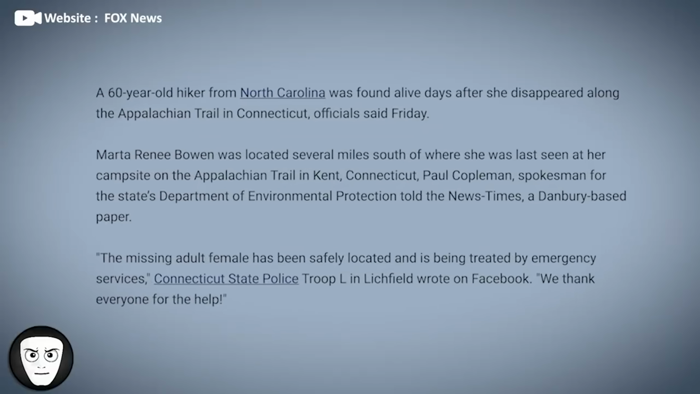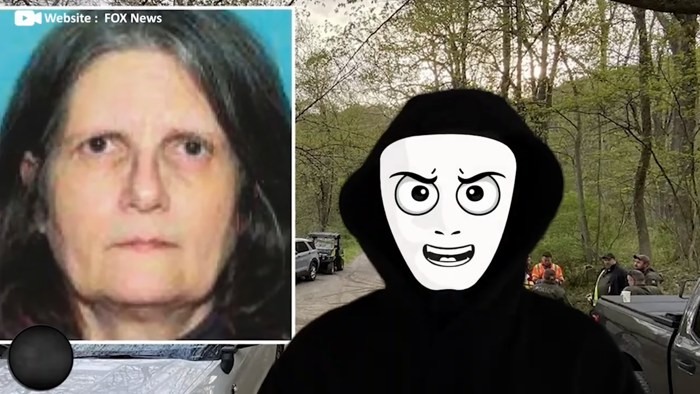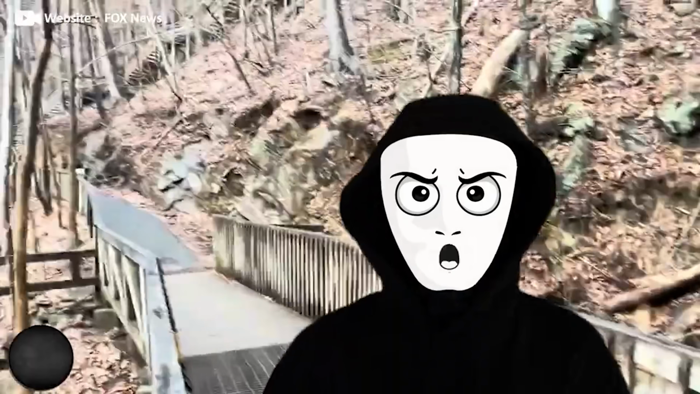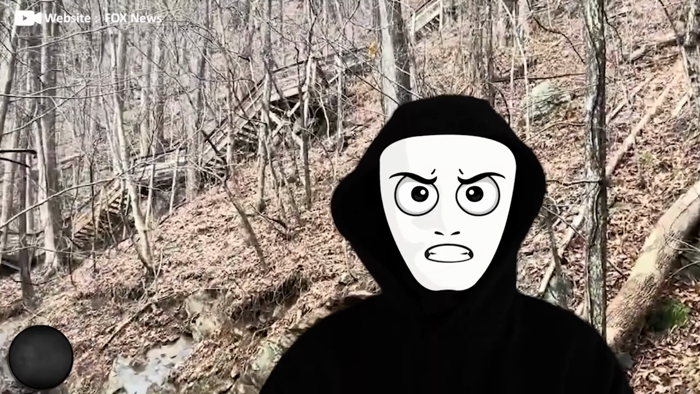Then, finally, Martha encountered other hikers on the trail several miles south of where she had last been seen. Using one of their phones, she was able to call 911 for help. Authorities later confirmed she'd been found alive and was taken into emergency care. Thankfully, the story ended safely. But many people were still left wondering how an experienced hiker could suddenly vanish from a campsite in the middle of the night without taking any of her gear with her.